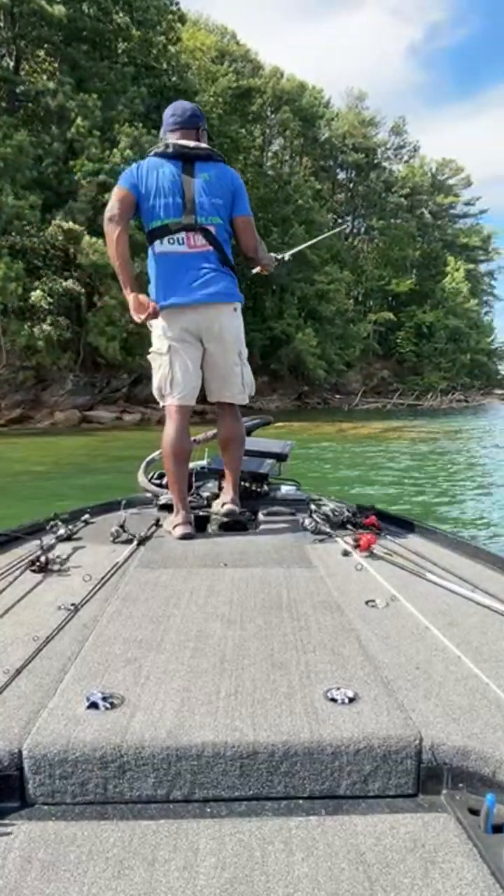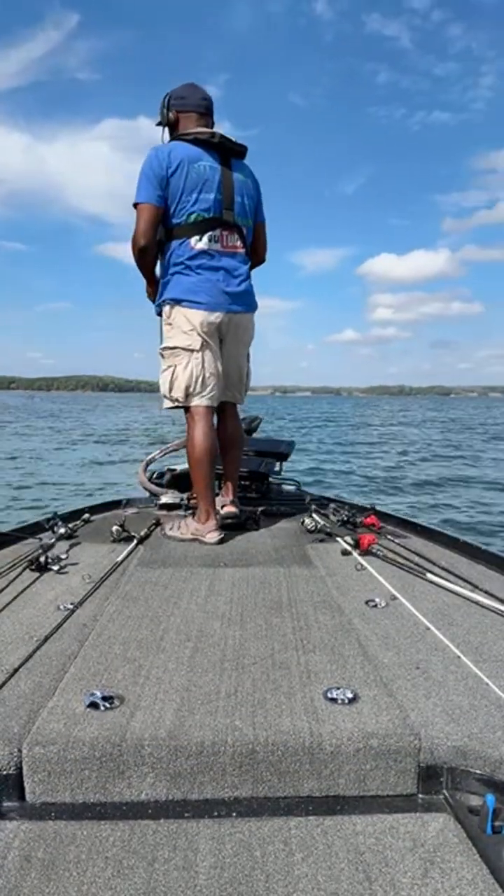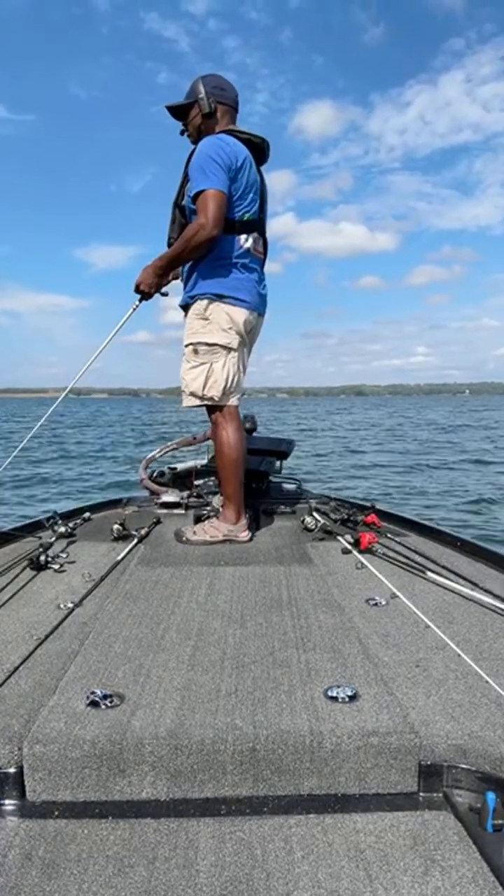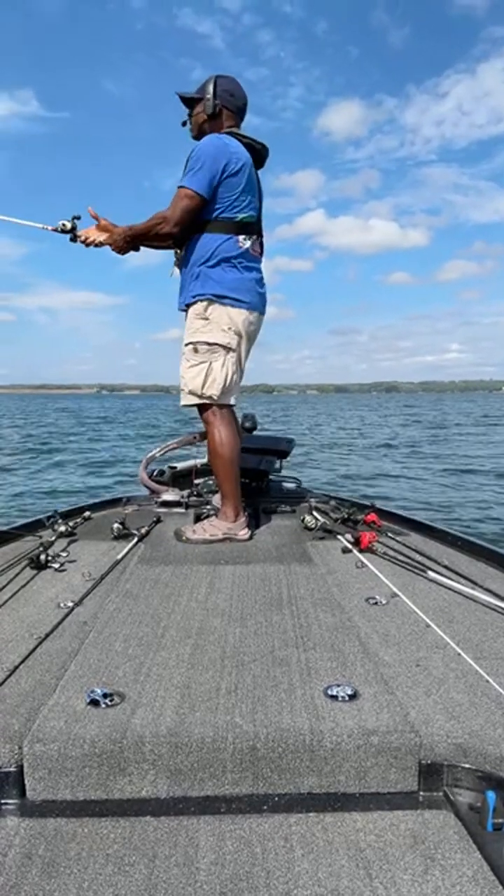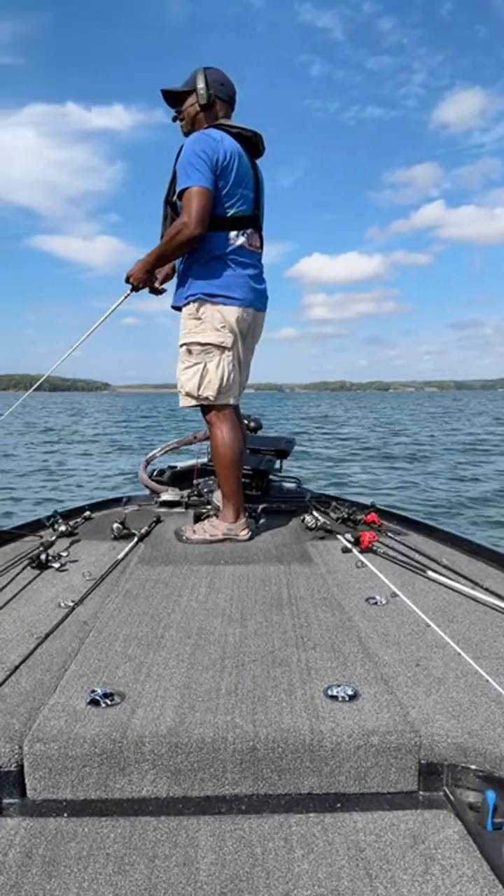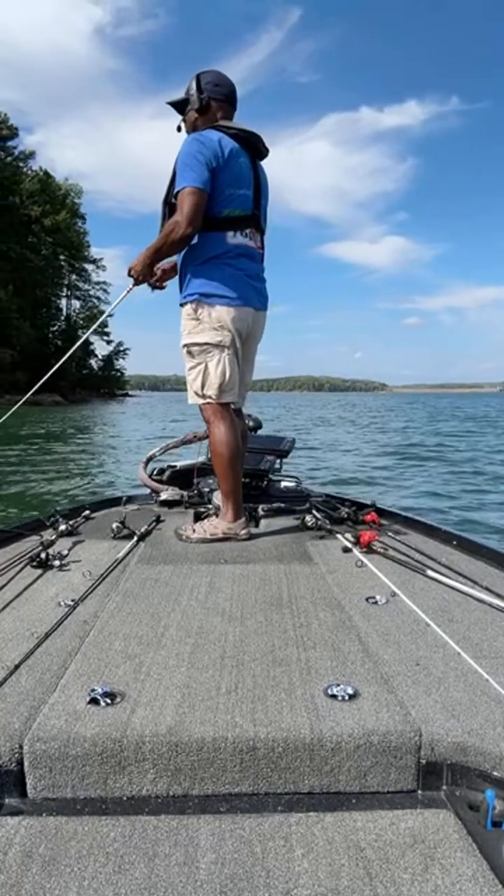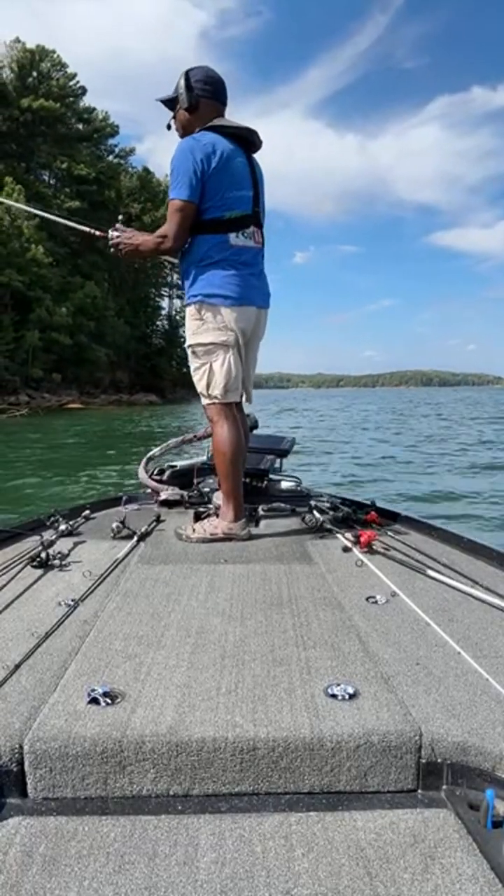All right, so we're gonna run these rocks. We have some nice rocks that I'm going around right now. So we're gonna hit these laydowns, hit these rocks and everything with the spinnerbait. Covering water. There's a nice laydown over there, and it's in the shade. Have two laydowns over there in the shade. Looks like a very nice place for a largemouth to call home.